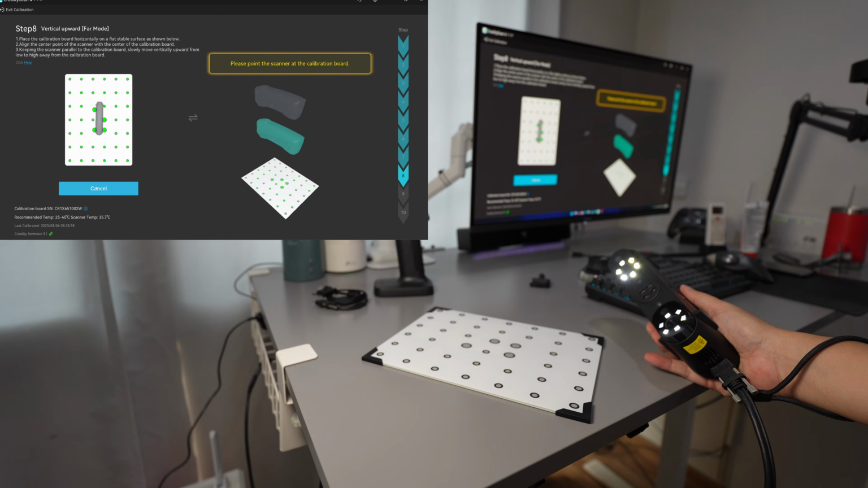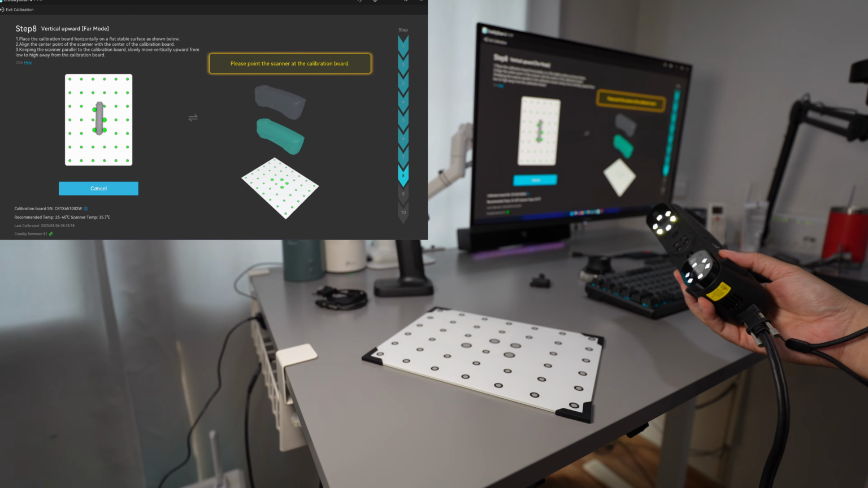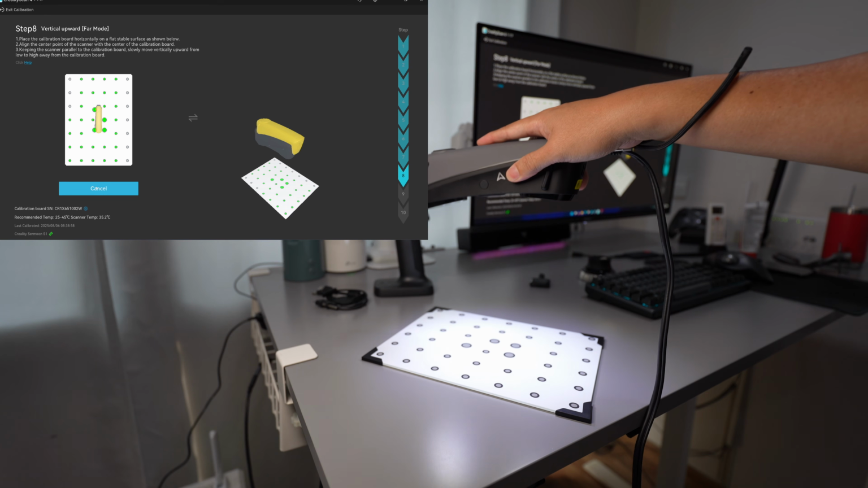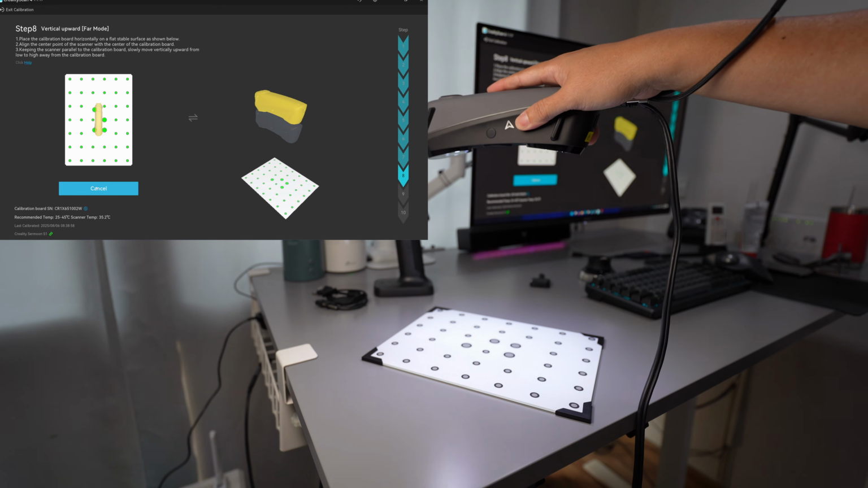On the screen, now it's switching to the infrared. Now you need to calibrate the infrared as well.